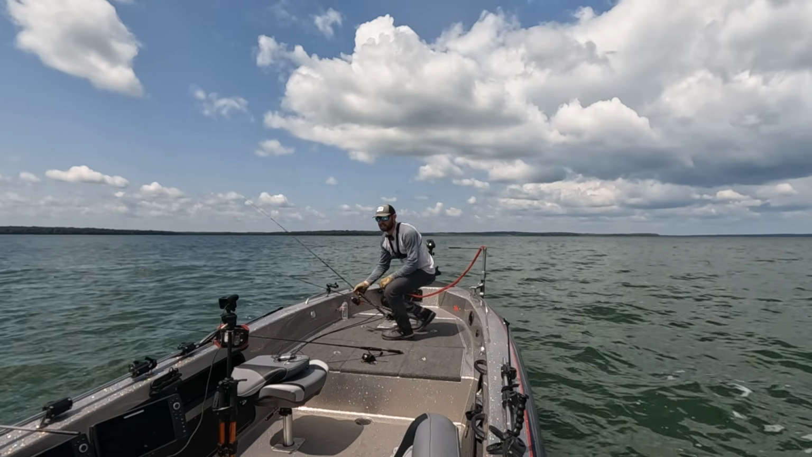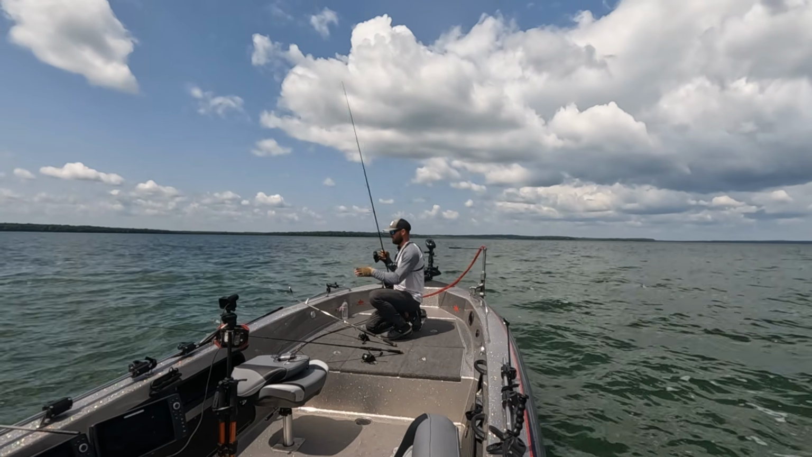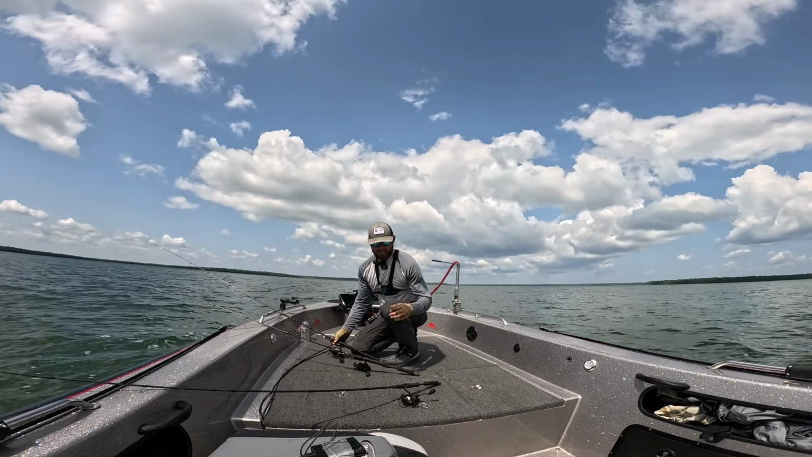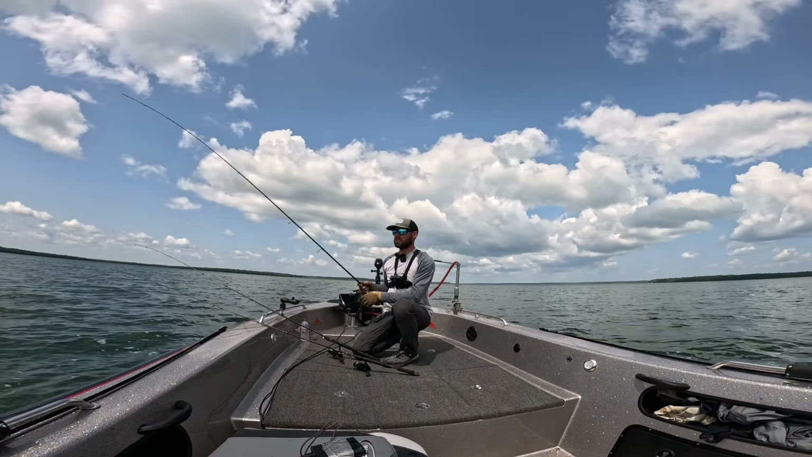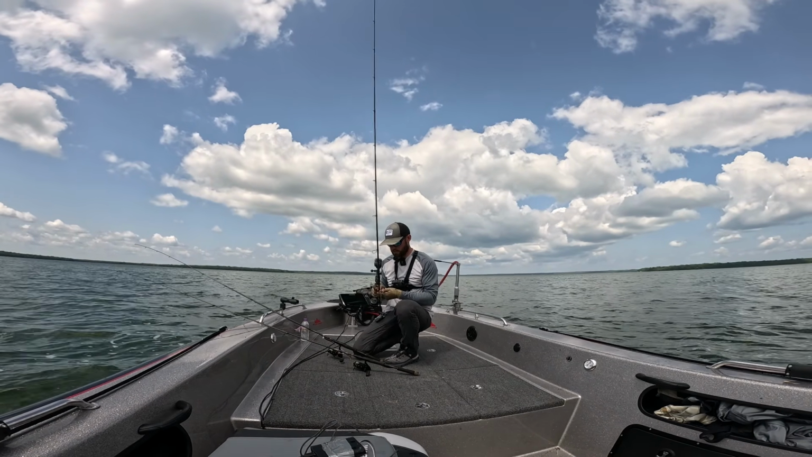It's finally starting to actually get nice out. The heat is starting to warm up. Feels like summer again. And the wind is actually dying down, which is nice too. Let us be a little bit more fishable out here. Now, we don't want flat calm, but we like a little bit of chop.